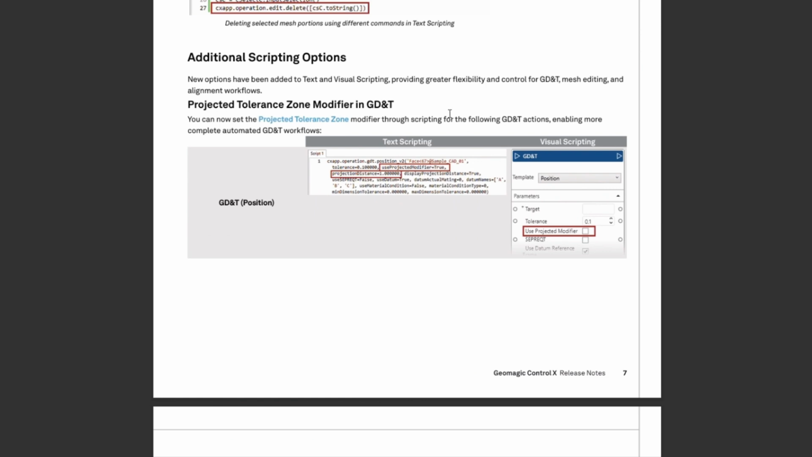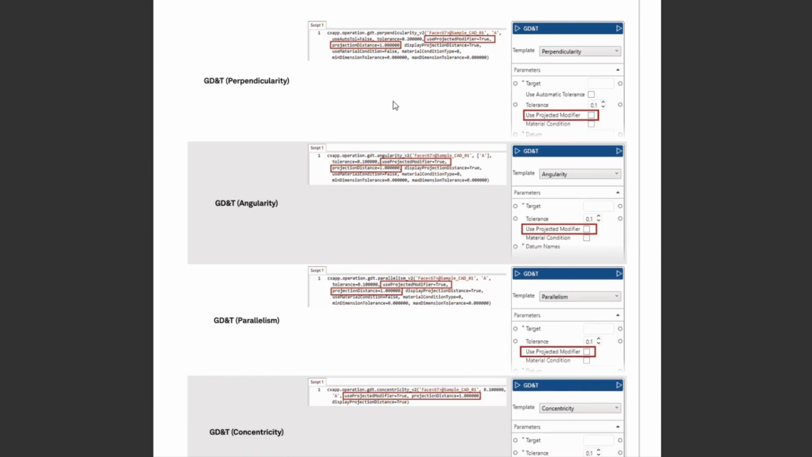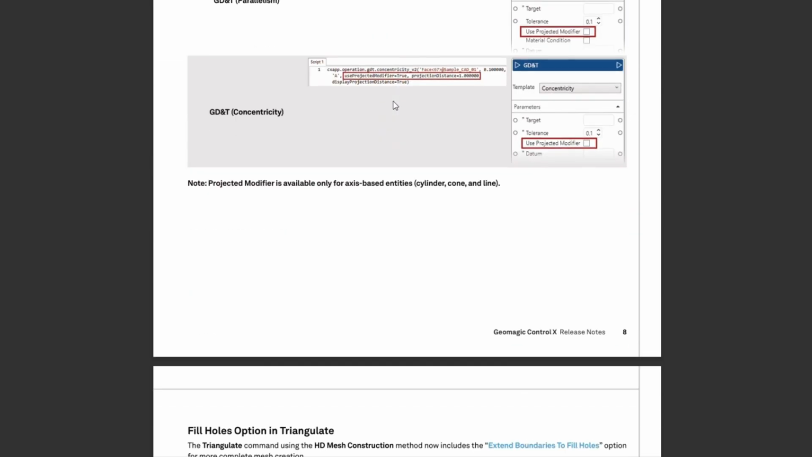We've also done some improvements to the projected tolerance zone modifier for GD&T, and this works for position, perpendicularity, angularity, parallelism, and concentricity. So it allows you to use projected modifiers in your visual scripting.